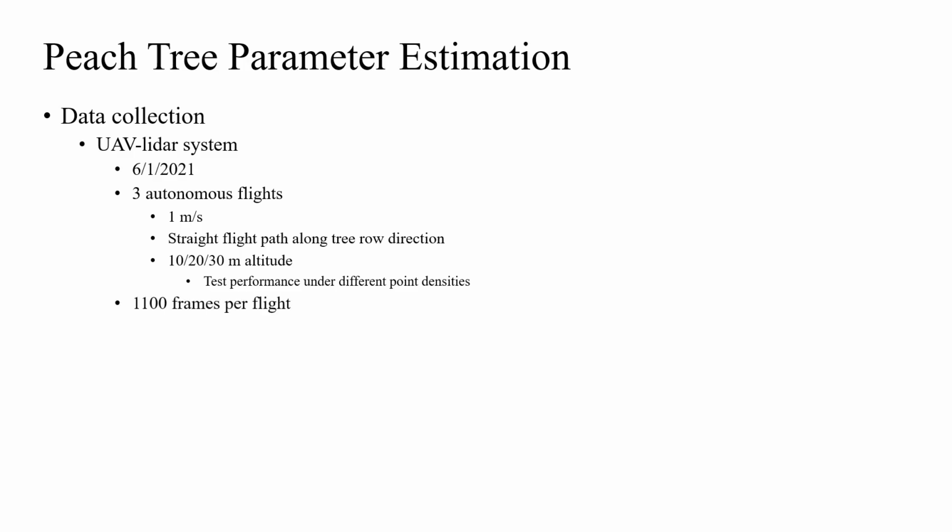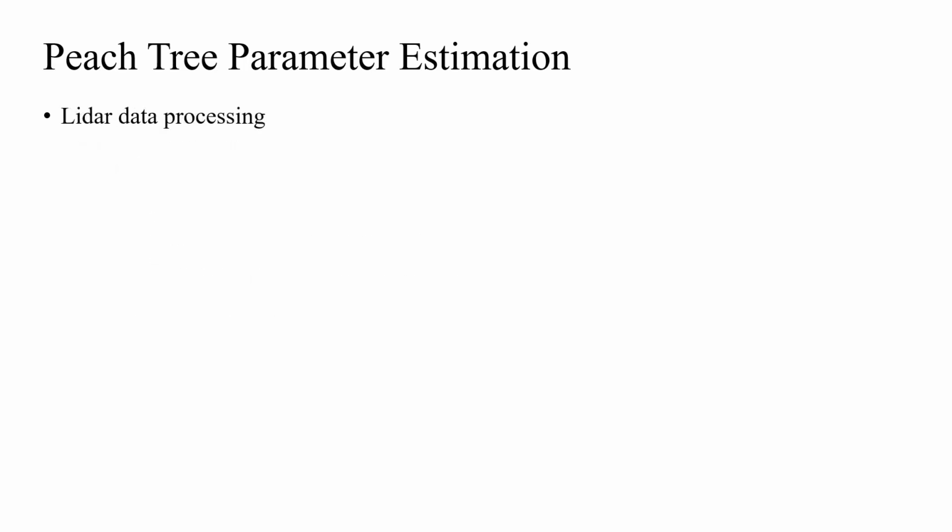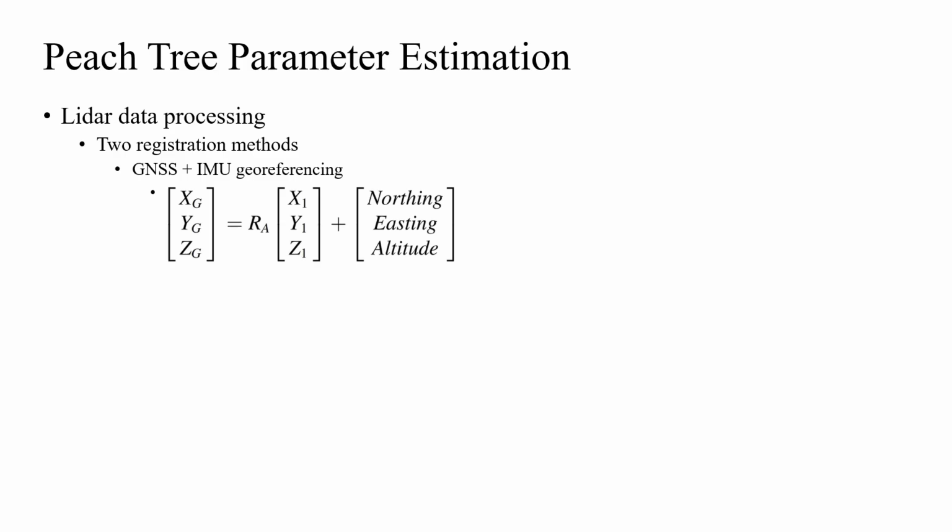Approximately 1,100 LiDAR frames were collected during each flight. For data processing, the LiDAR data from each of the 3 flights were registered using 2 methods for comparison. The first method was GNSS coordinate and IMU attitude angle-based georeferencing based on this equation, which was implemented in MATLAB. The second method was our proposed GNSS-IMU-Assisted colored ICP algorithm implemented in Python 3.8.5.